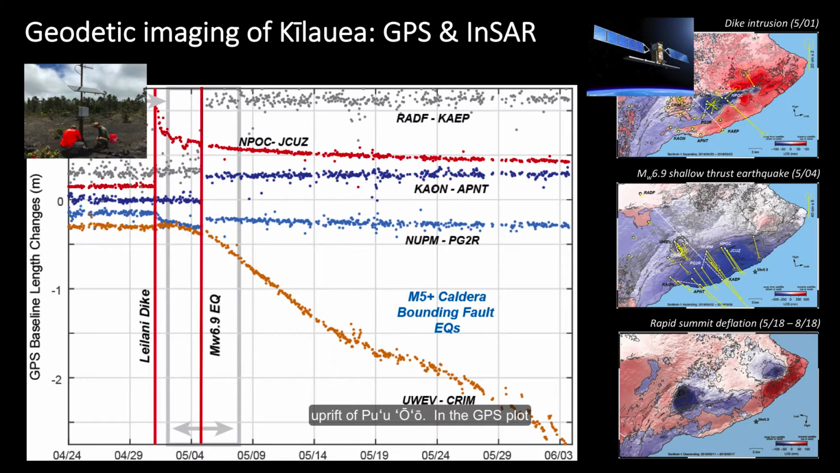In the GPS plot, the light blue dots represent a baseline length change between 2 different GPS stations, stations NUPM to PG2R, and together these show deflation of the old active portion of the magma storage and transport system